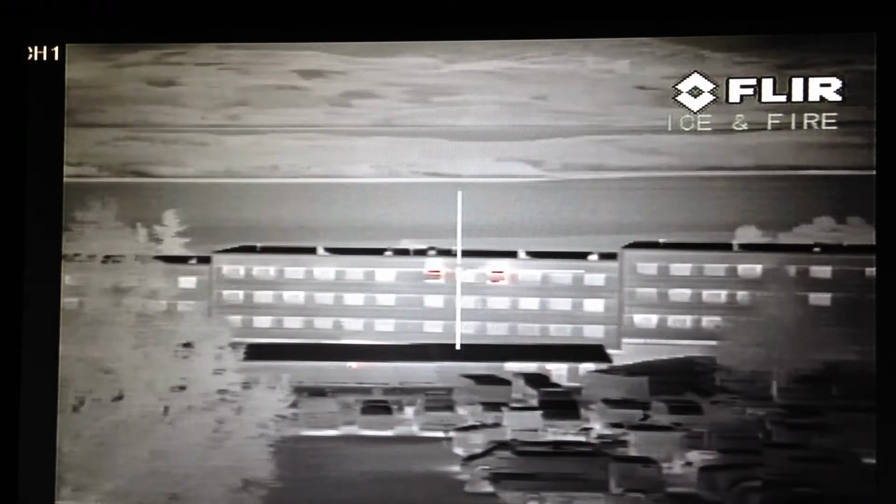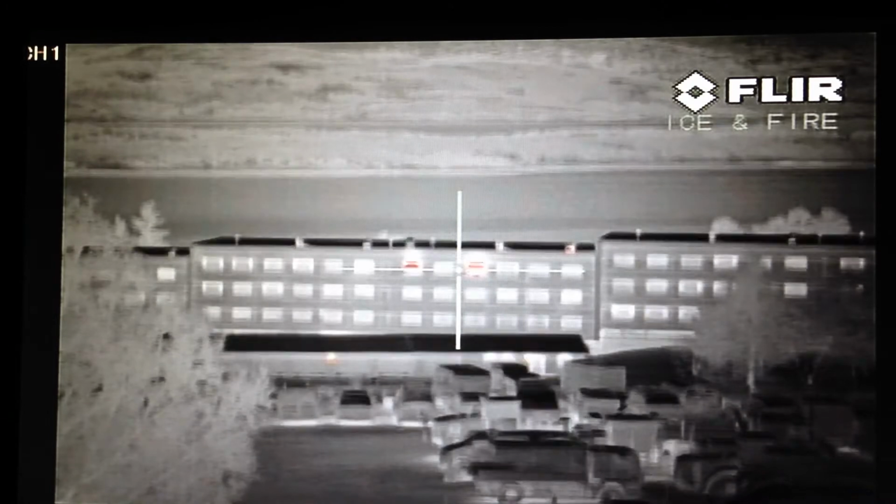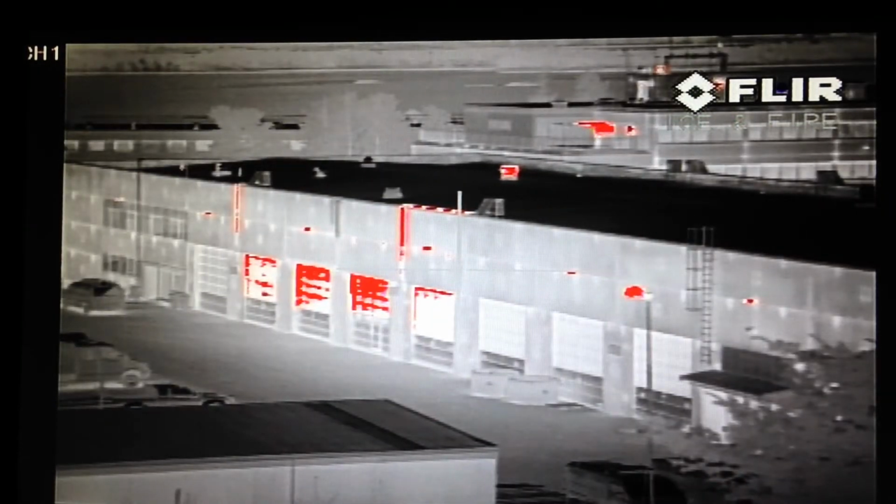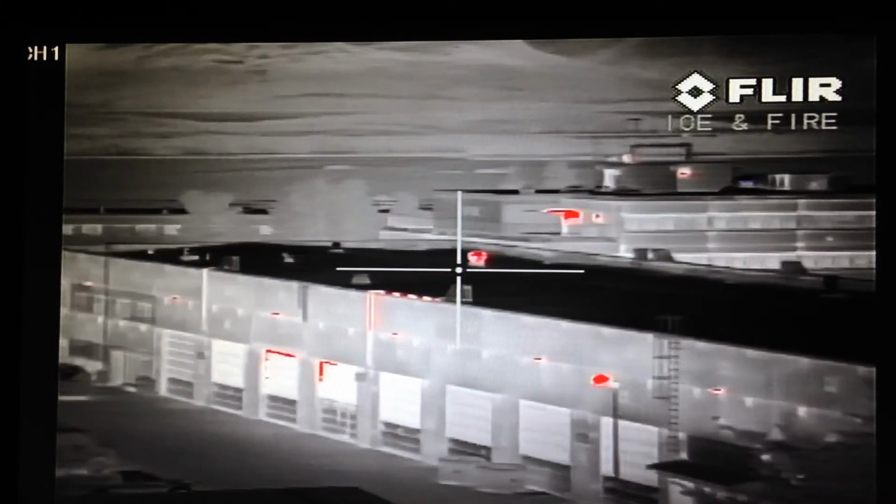Here you see especially two windows with very high loss of heat. These two, you see them shine red. And you can also see here in this building where the heat is, and the pipeline for the ventilation goes up the roof here.